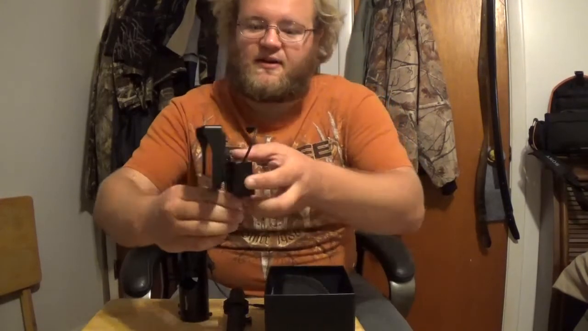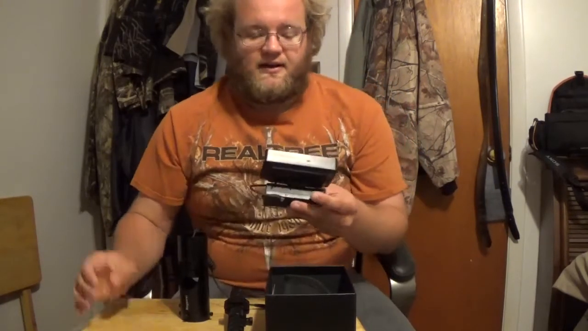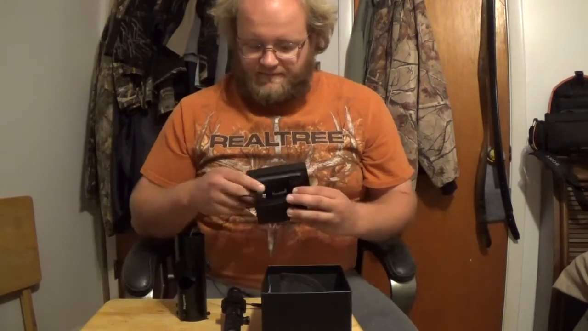But another thing too is when you cut this on, you've got a master switch on the side right here, and then you have to hold this button right here down to actually turn the screen on. I just leave this one turned on when I'm using it, but I cut it on and off a lot to save the battery, and it does take 5 or 6 seconds for it to power up, which sometimes is enough time for an animal to move or get away if you're trying to shoot it.